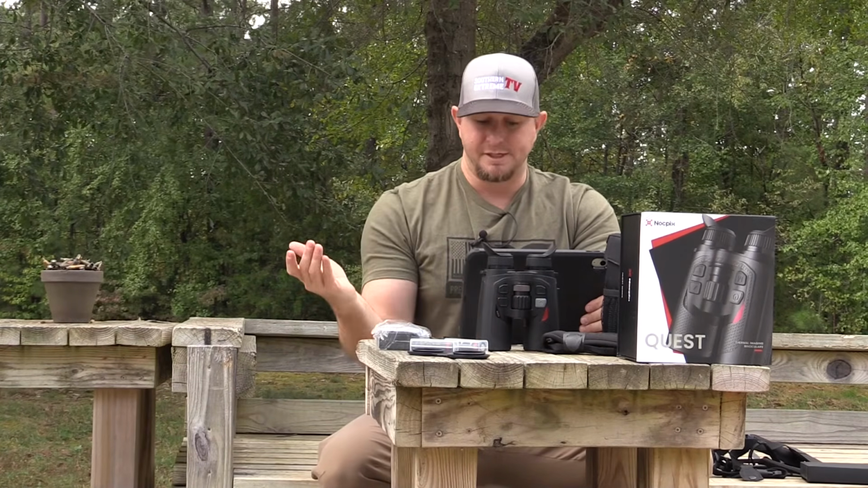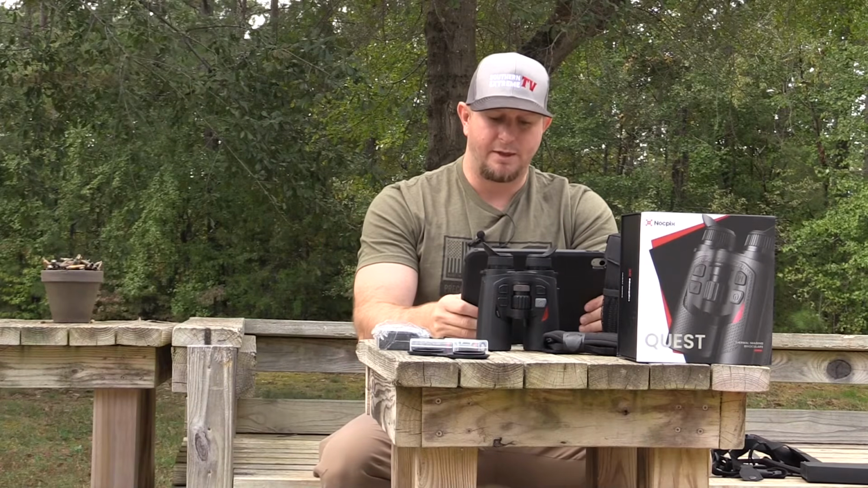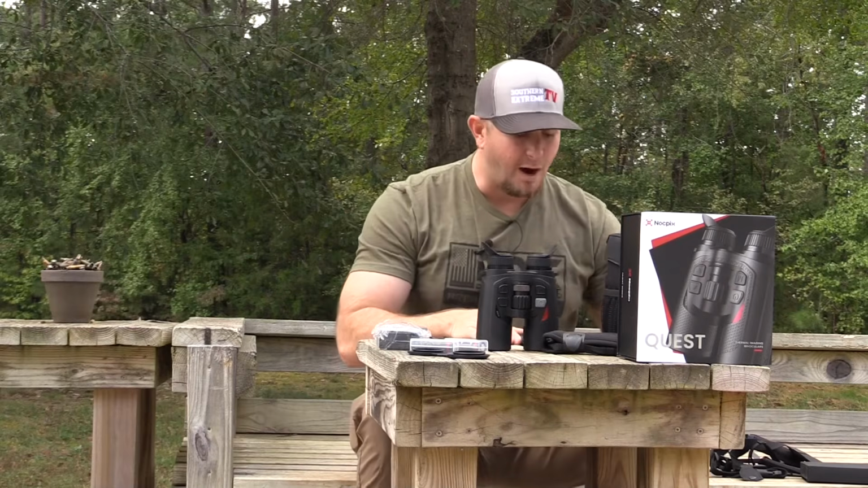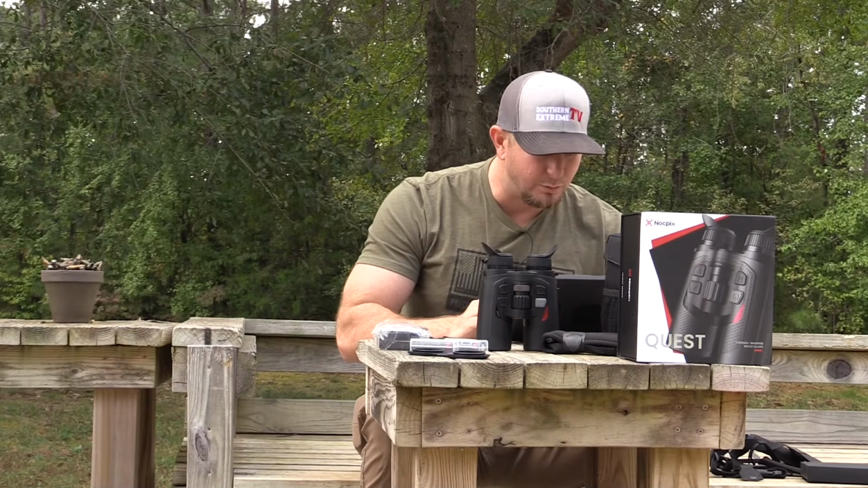And then they've got mentioned here again for the second time, integrated 1,000-yard LRF. So that's kind of the brief specs, basically vomiting out at you guys for those of you that really want to know about it.